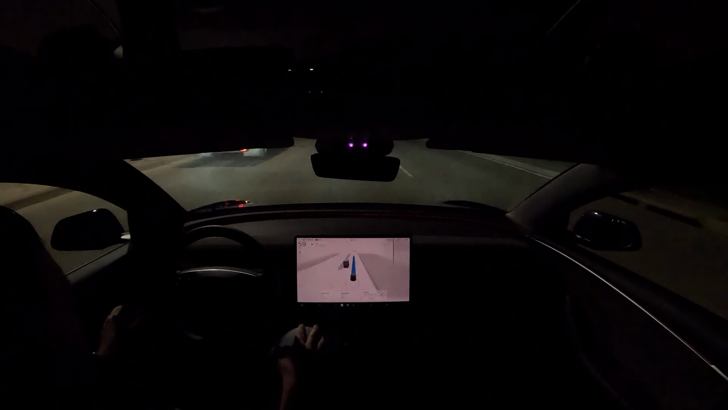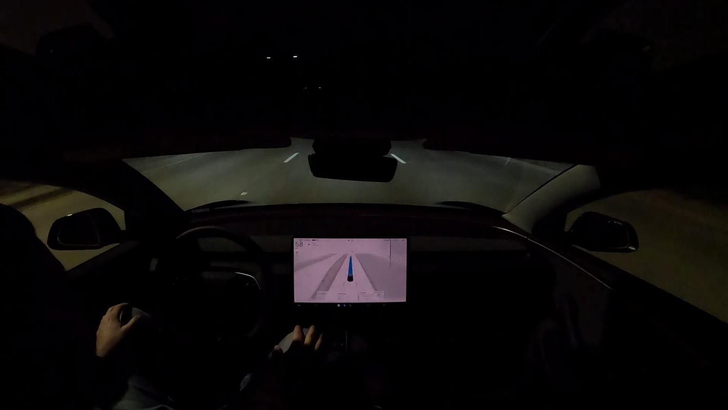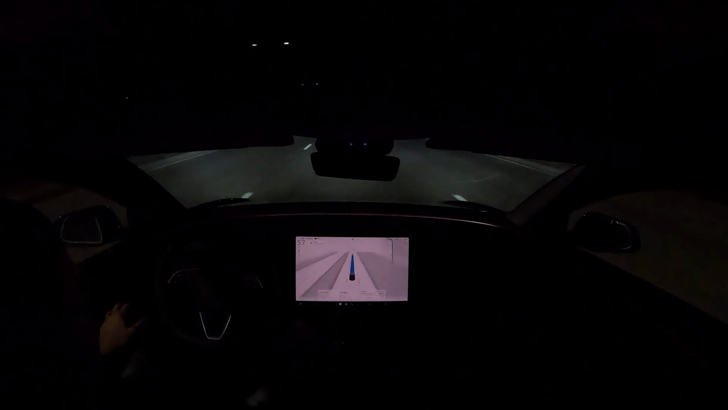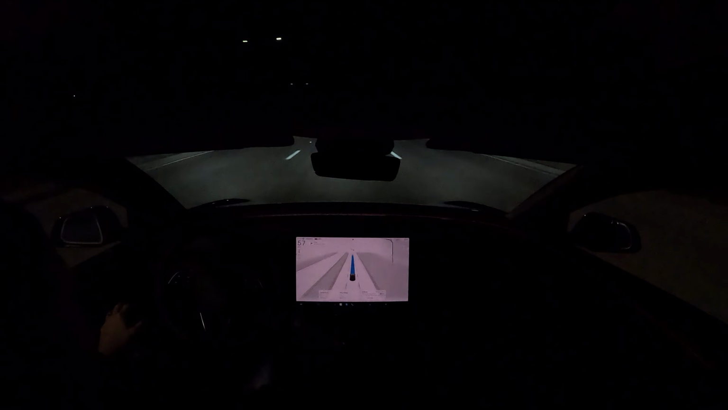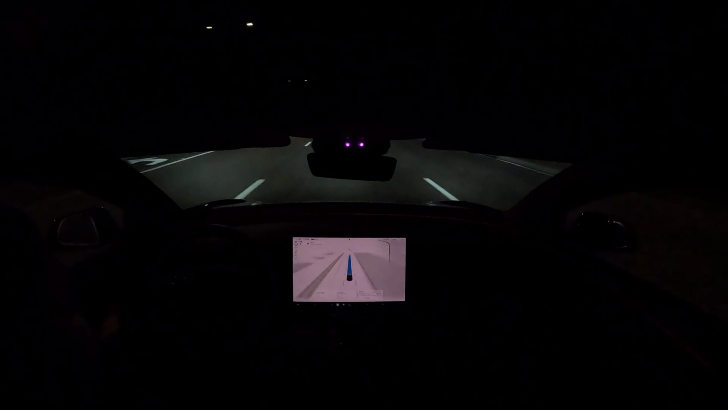No hesitation at all. That truck came out into the fast lane there. The Tesla seemed to recognize that he was going to commit to that lane, so it didn't slow down or swerve. It made some assumptions that that truck was going to stay in its lane, which was correct.